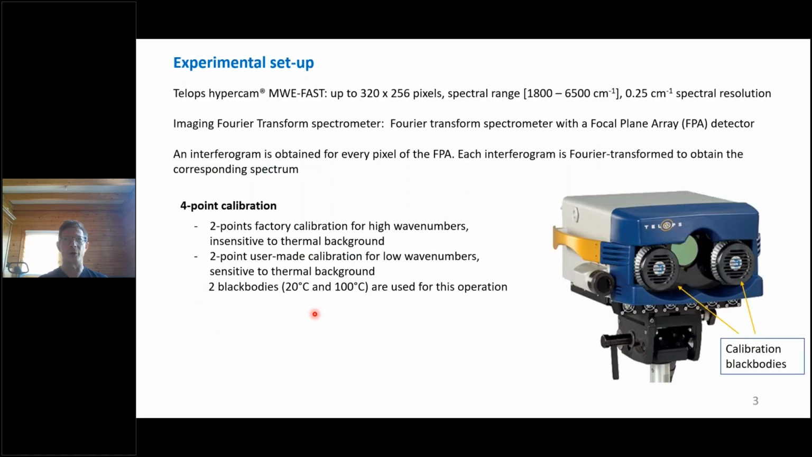In this work, the Telops Hyper-Cam has been used. This instrument can reach up to 320 by 256 pixels, and its spectral range is 1,800 up to 6,500 centimeter minus 1. This range corresponds to the mid-wave infrared. And the maximal spectral resolution of this instrument is 0.25 centimeter minus 1, which is a very good resolution.